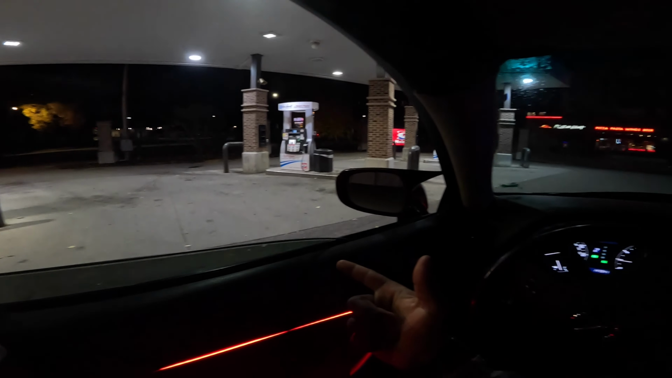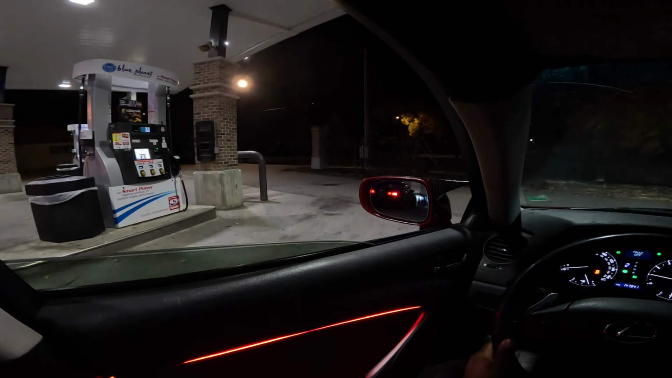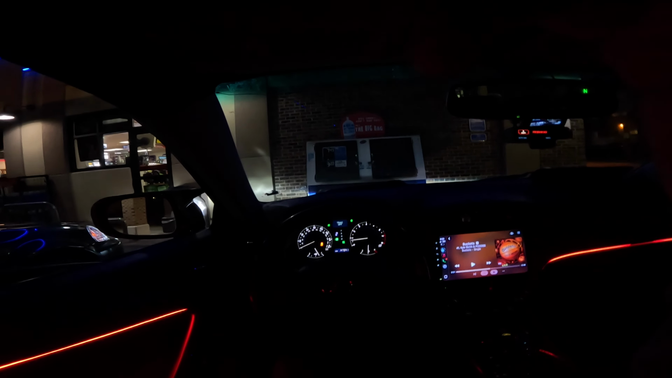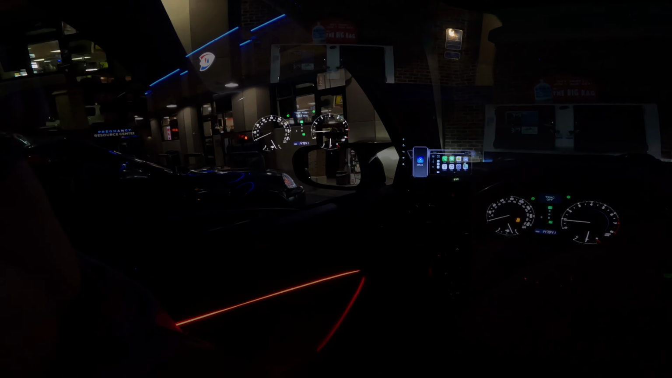I thought we was gonna park over there. Never mind. Oh, my GoPro. Yeah, I gotta get a new way to mount my GoPro. GPS connected.